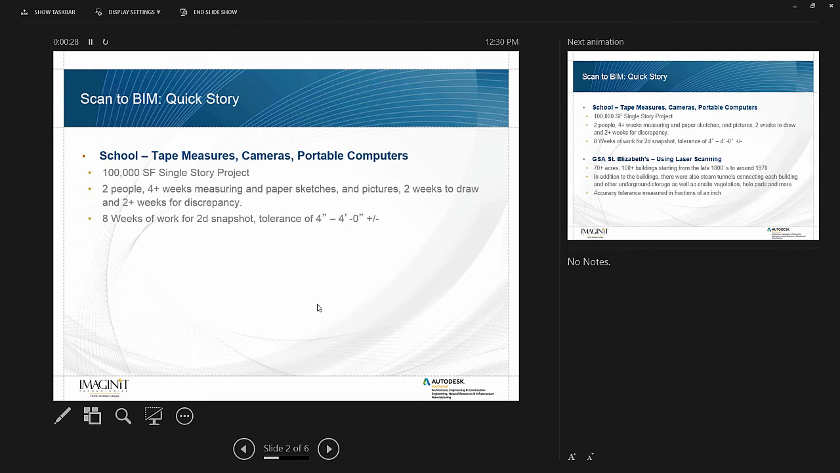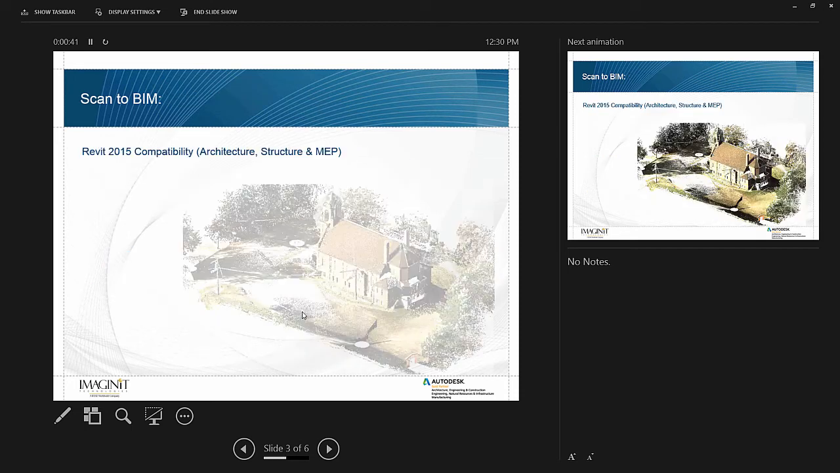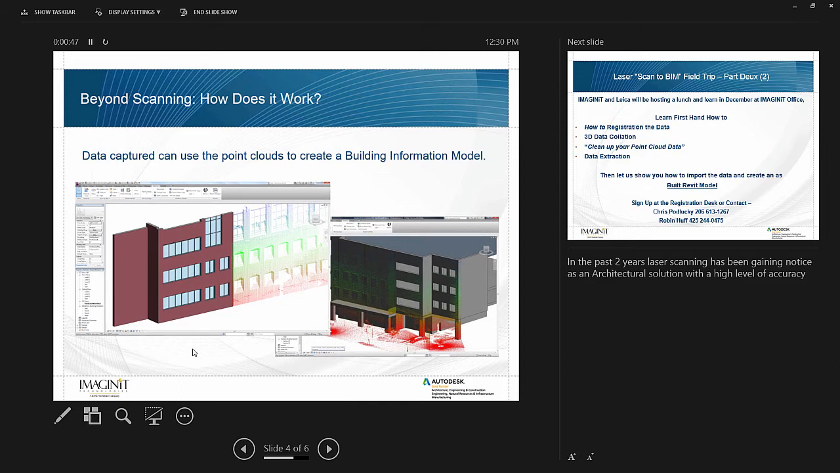So obviously, you guys kind of know what's going on with scanning. We could go out in the field with our notebooks and our digital cameras and our tape measures and try to do as-builts, or we could get a scanner. The way it works is basically, you saw it, we're going to take this and turn that into Revit objects.